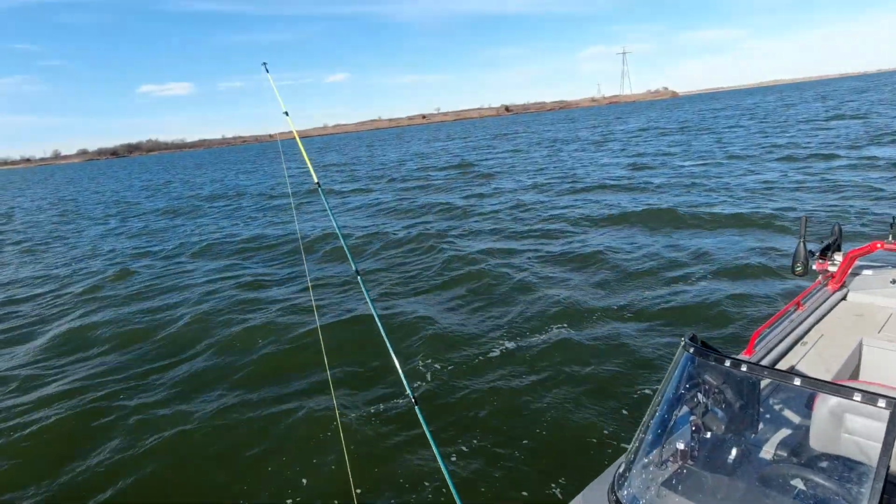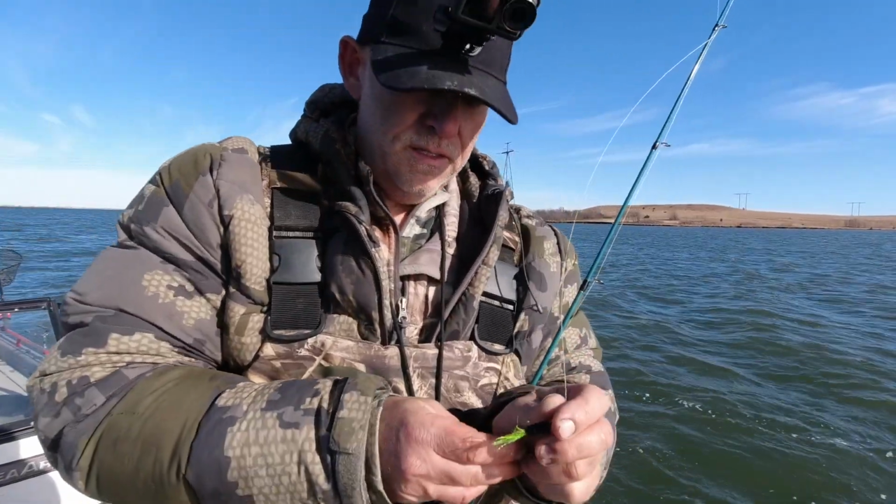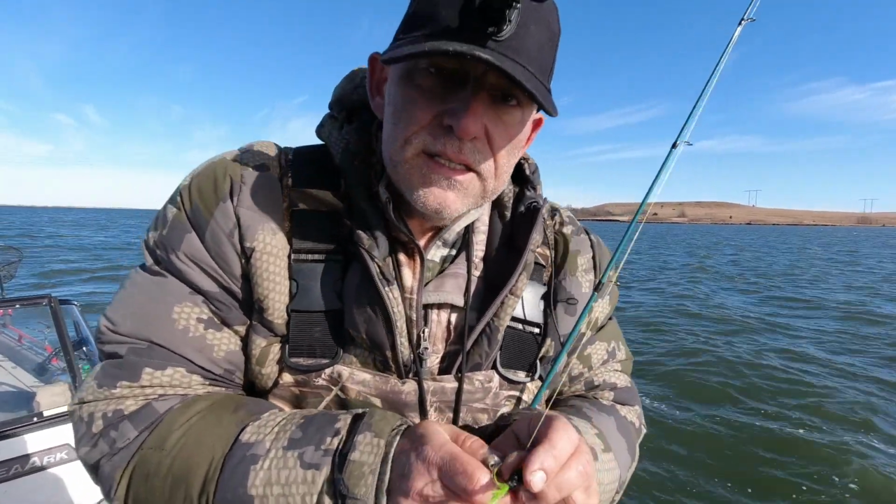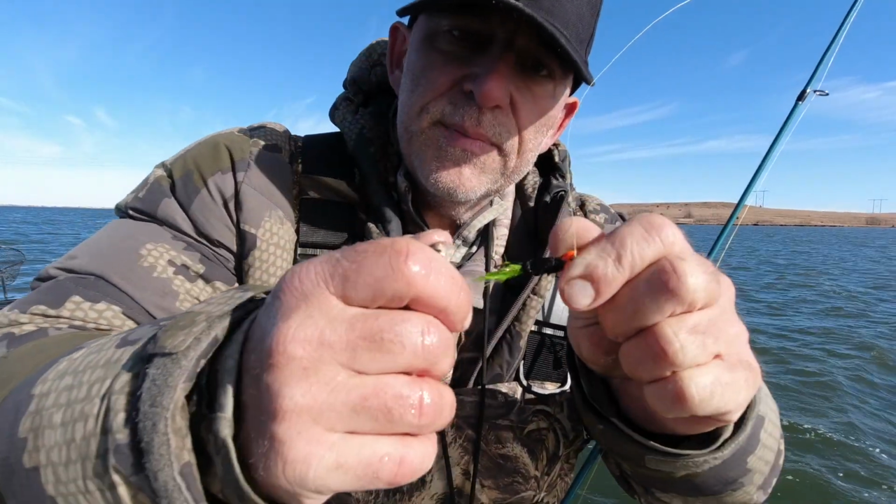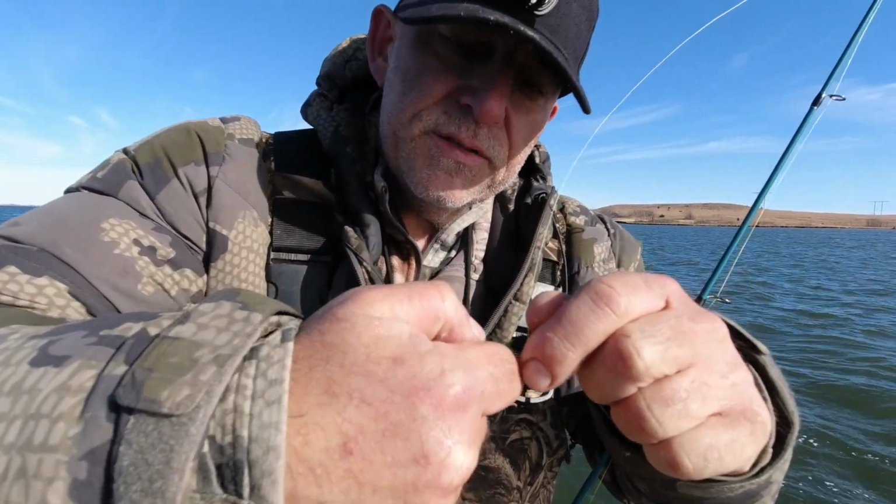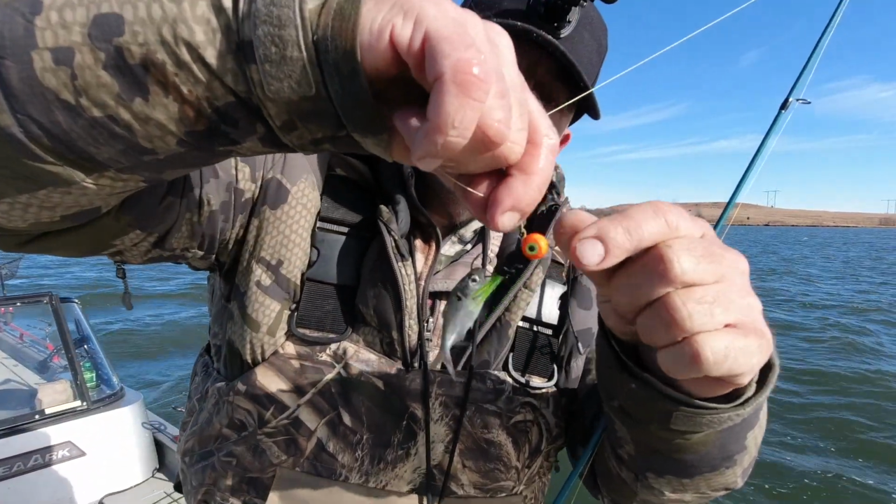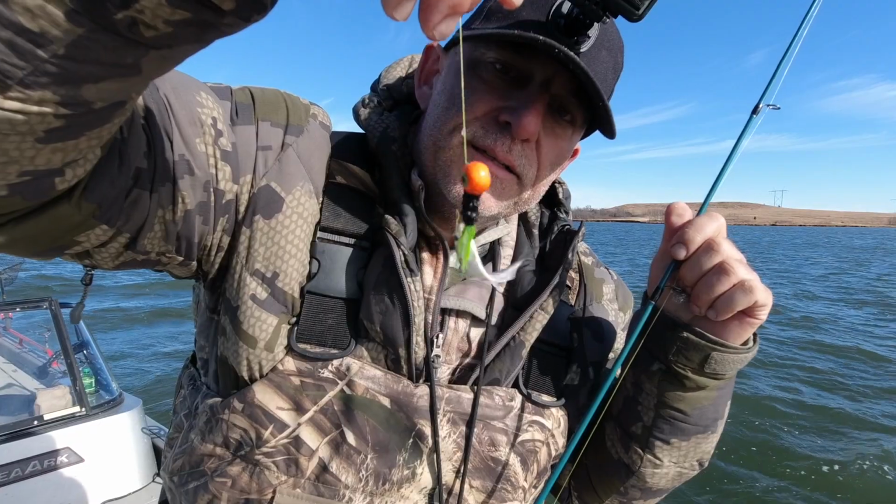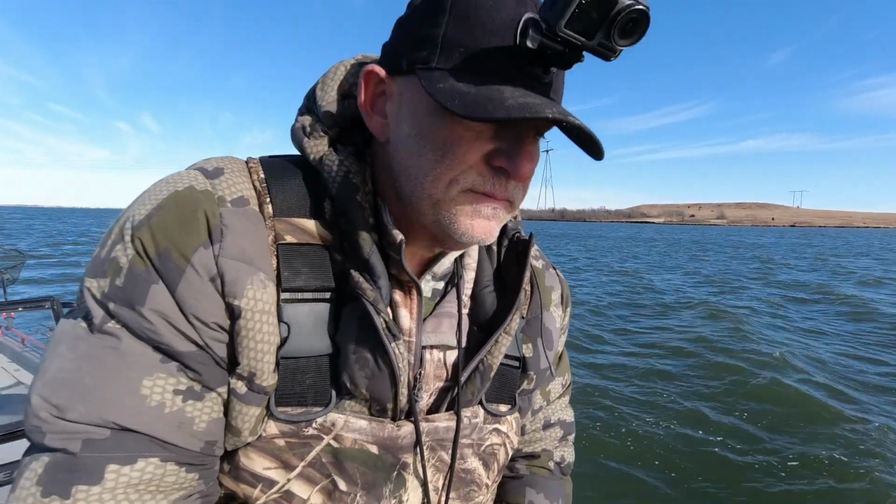Lucky shad, huh? Using these little shad, I mean little, and I'm tipping this Ruben Flores jig. It's a 3/8 ounce, and dragging the bottom, and we're picking up walleye and white perch and hybrids. We've already shot a few ducks this morning.